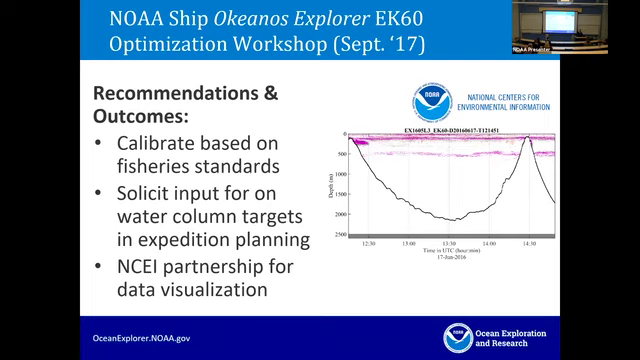So we had a workshop here in 2017 to get the CCOM community's input on what we should be doing with our EKs. And the outcomes were, we should definitely be calibrating annually, and more than that if necessary, if we're in significantly different bodies of water in one year. So calibration is key.